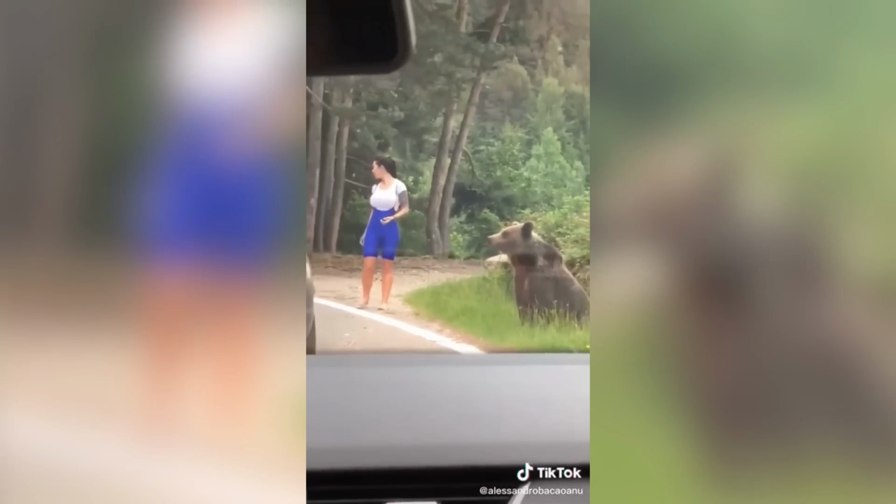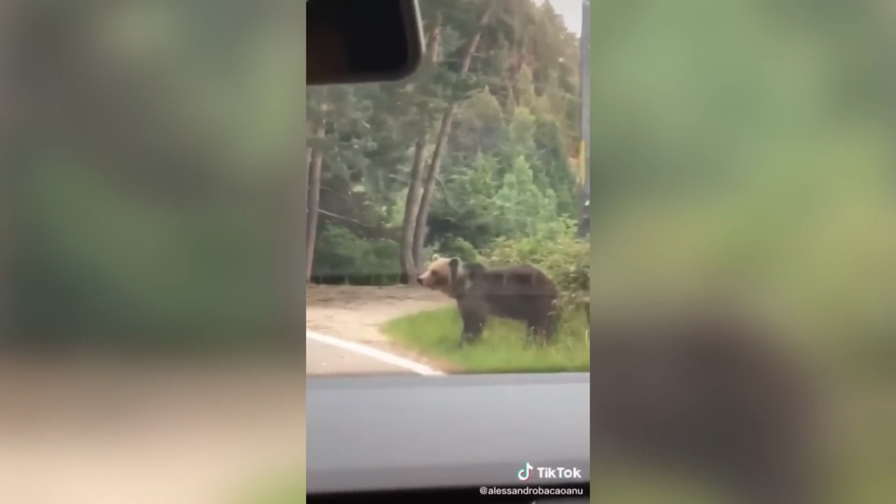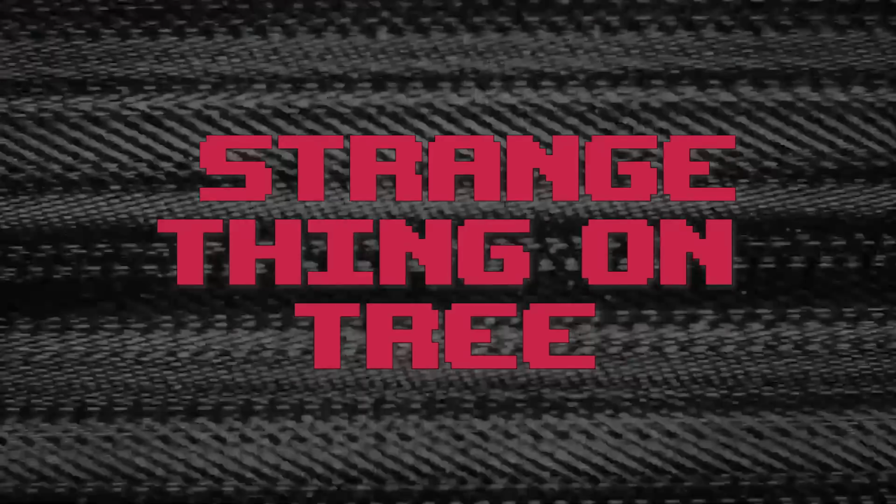But unfortunately for them, the bear had enough, as he quickly lunges towards the woman just enough to scare her. She is lucky the bear wanted only to give her a fright, and not to make her a meal. So please people, don't do that if you see a bear.